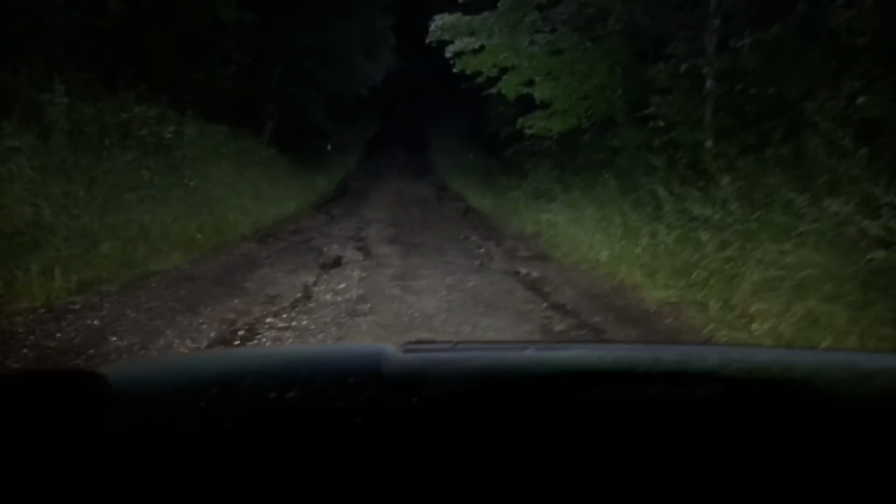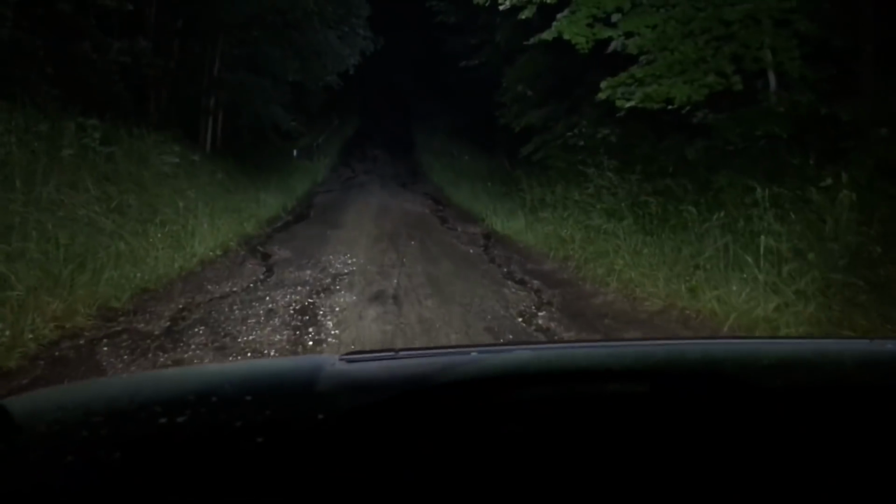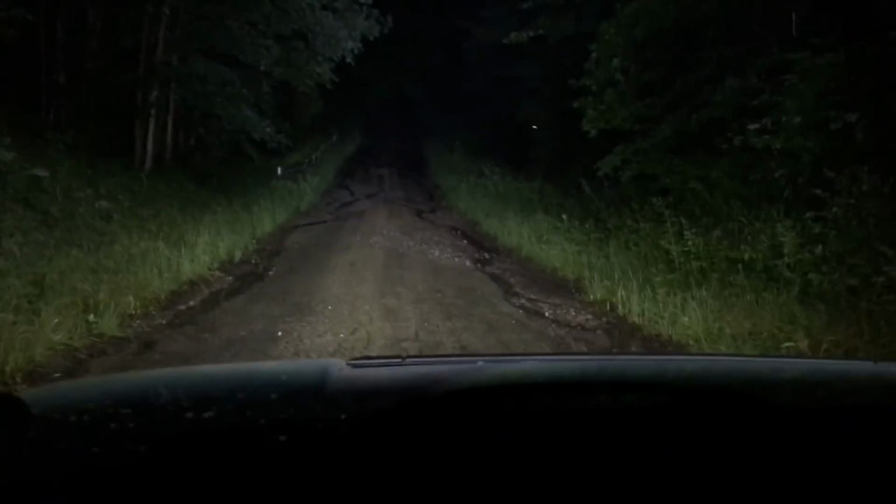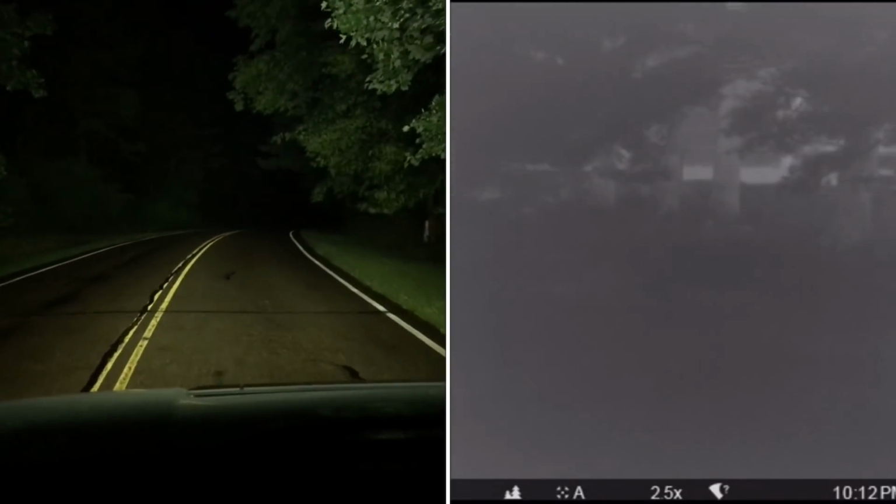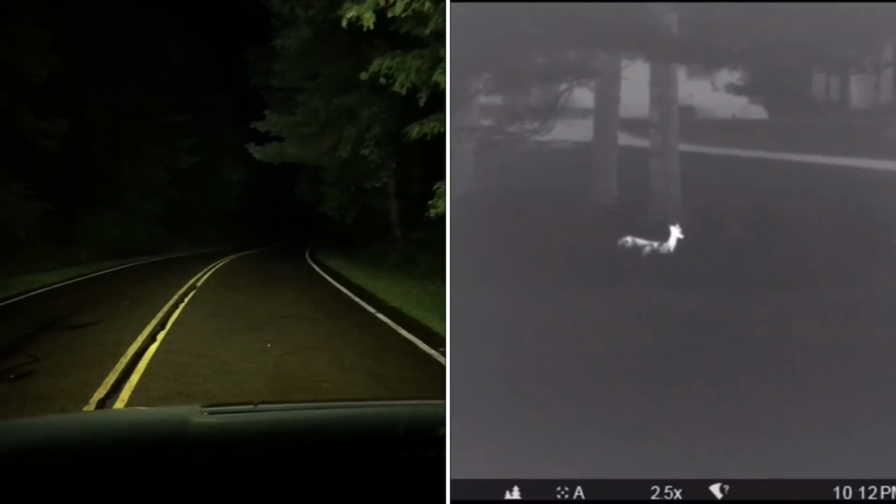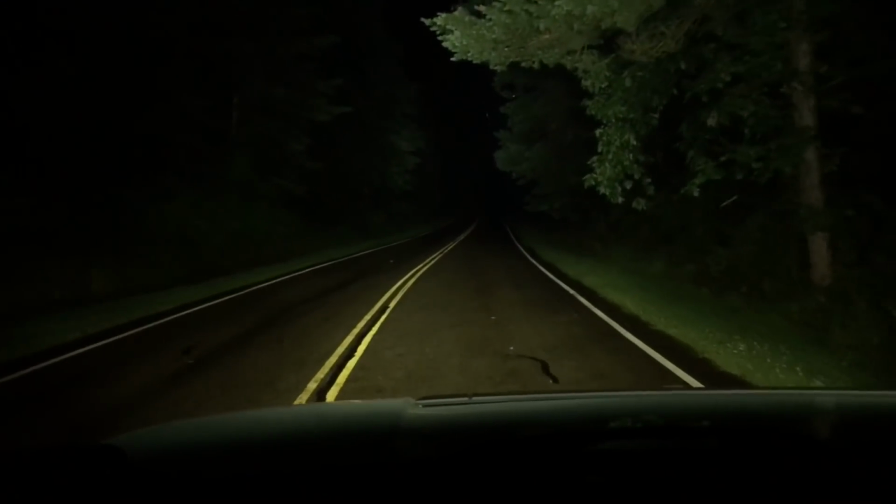Now I checked out them fields, went up and down the road 2 or 3 times, something like that. I'm gonna go across the park and try to look at some other areas. There's a parking lot down the road here. I'm gonna go hang out for a little while.